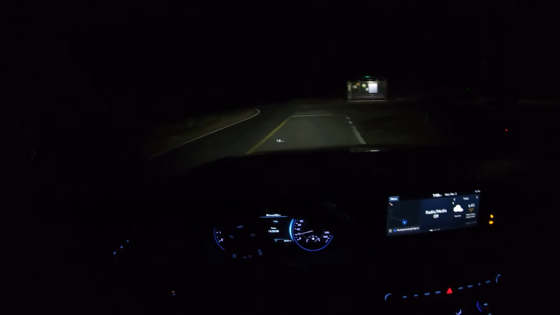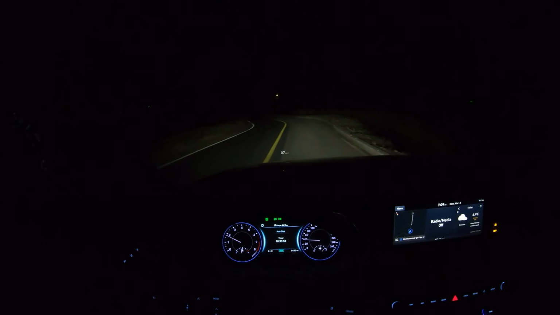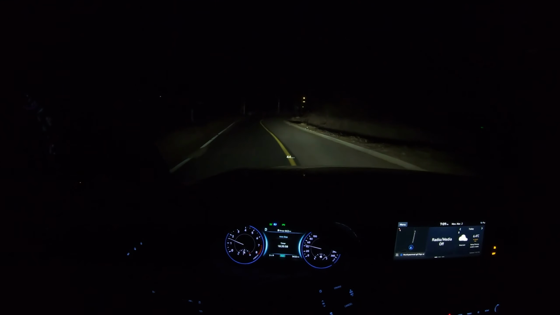It's hard to actually demonstrate, because if there's even ambient light, like a street light, it will just turn off. And of course, if there's any car coming from the opposite or same direction as you are, it will turn off. So let me just show you one more time. So it just turned back on.